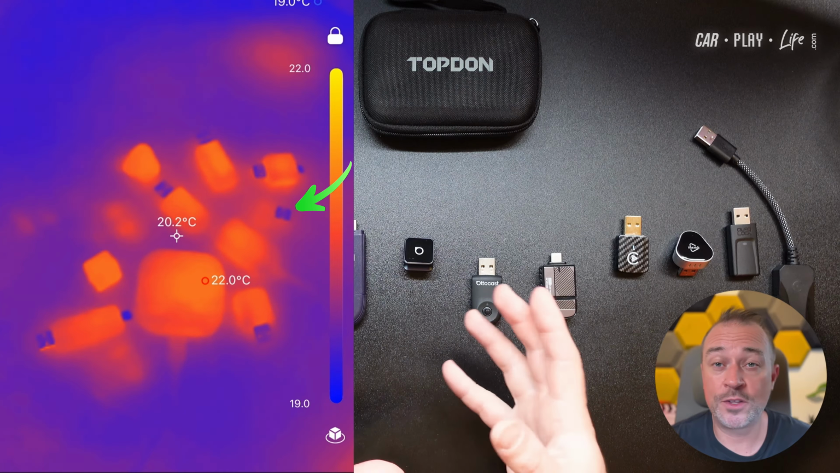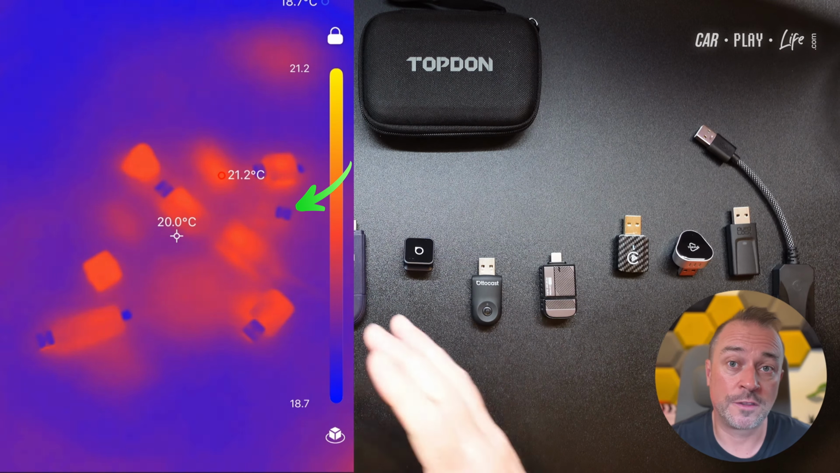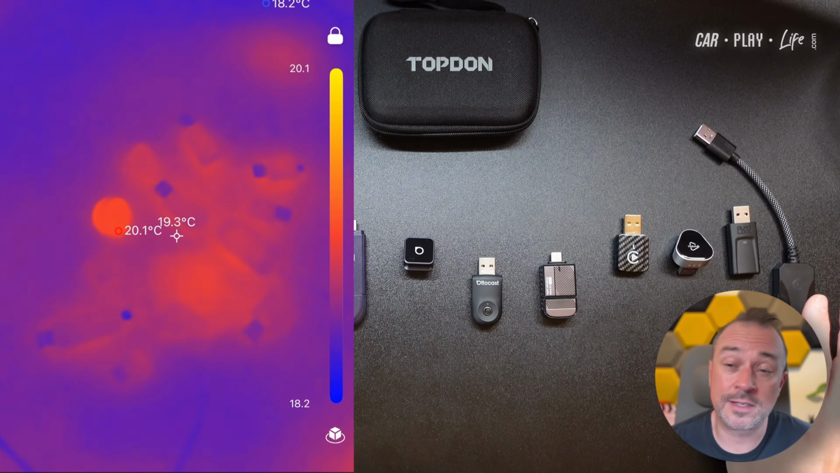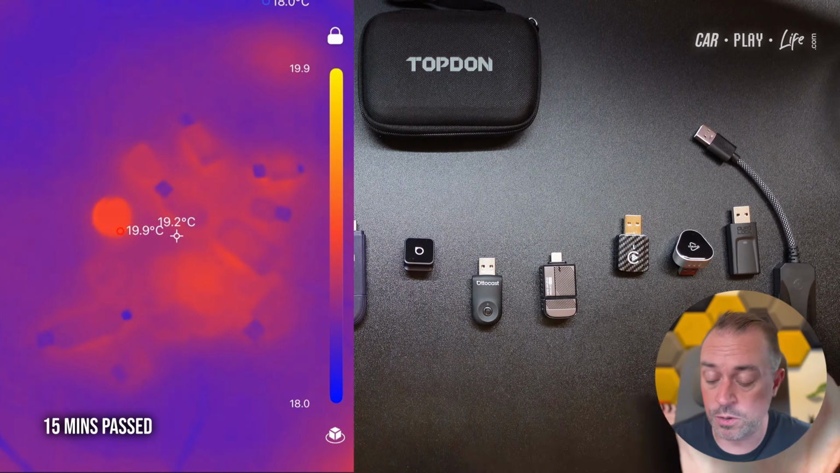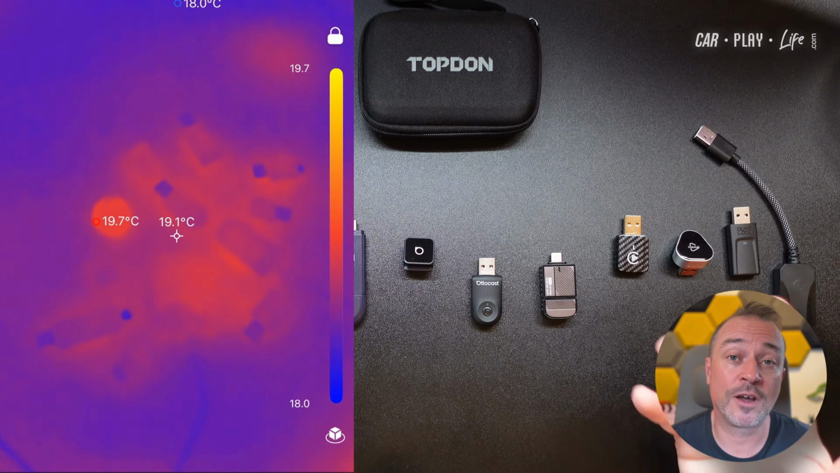So that's, in a way, even though it does get the hottest, it does cool down the fastest as well. So that's a good thing to take out of those CarLinkit adapters. Probably alongside the Minix and the Diagnose and the SE Pro, those ones also were quite quick to cool down because they didn't really heat up that much.